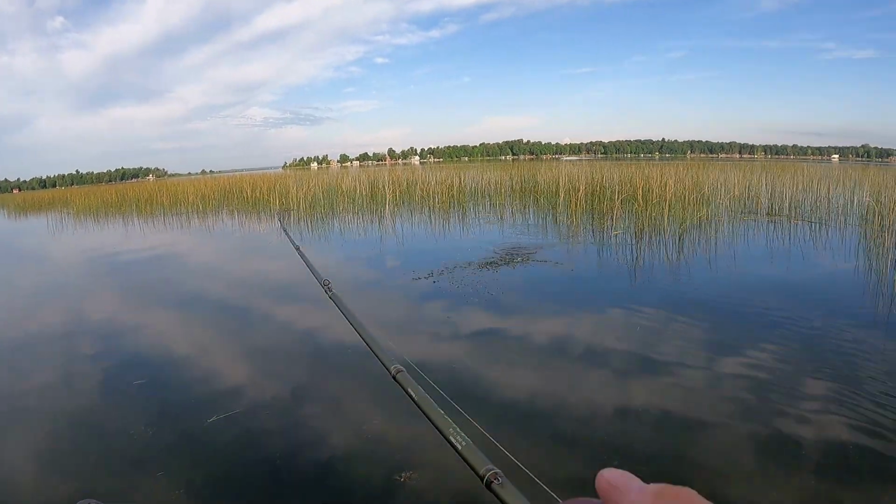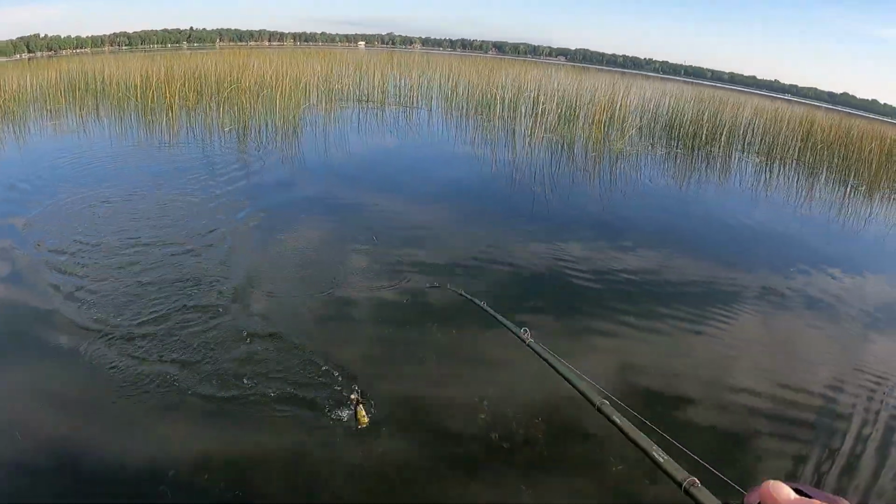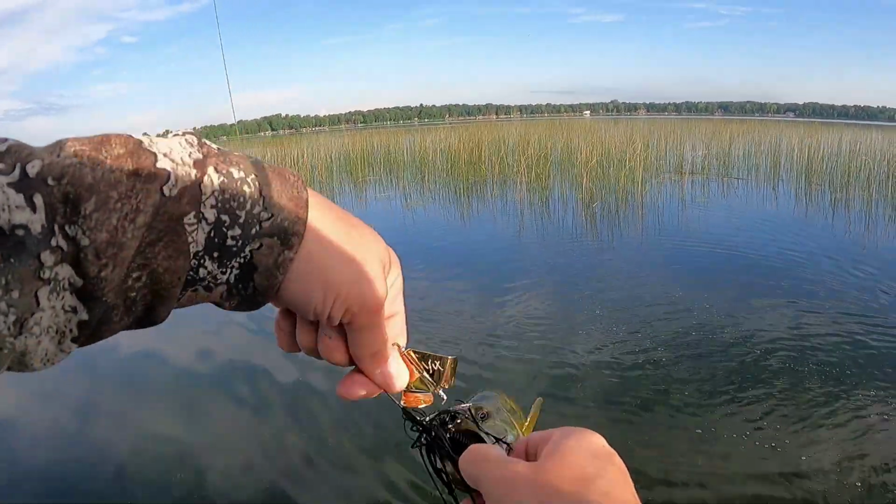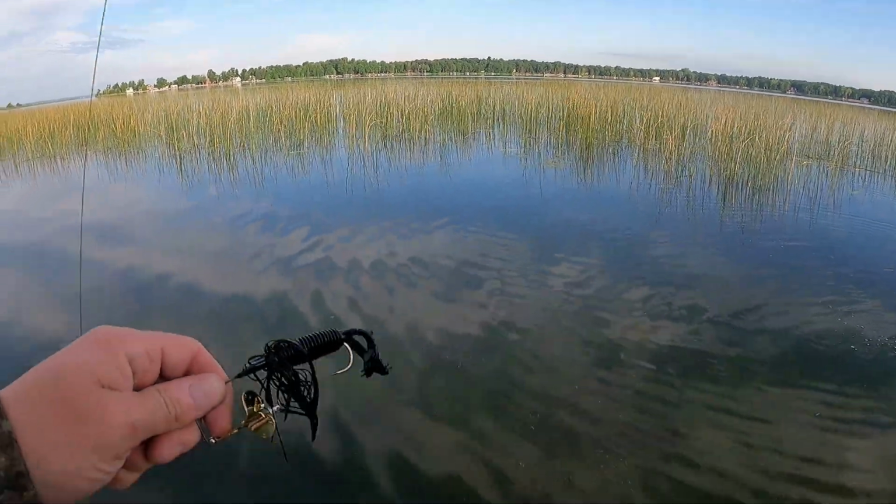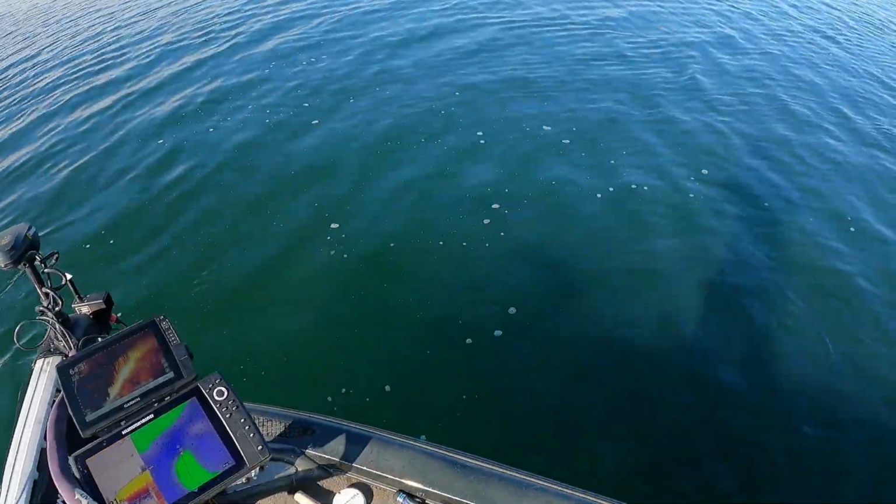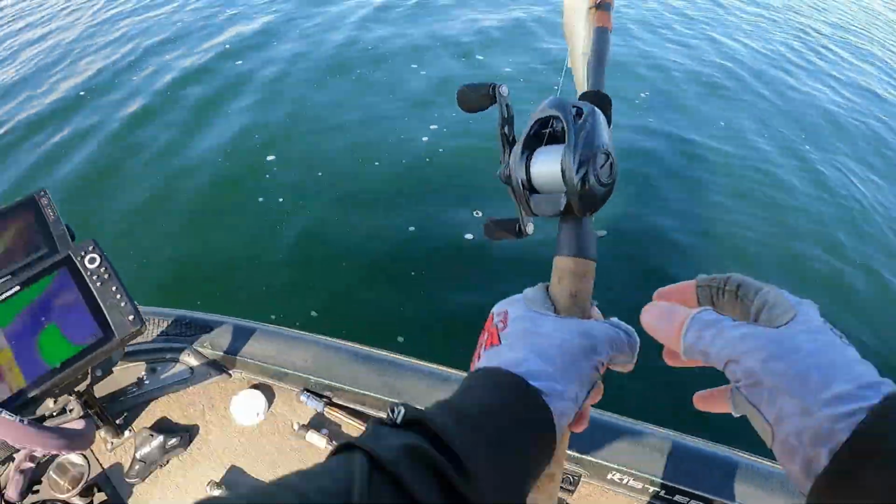You got a little something. It's just a little guy. Yeah, just a little largy. Alright. Well, I haven't given up on the shallow stuff. I am just wanting to get out on some offshore areas and try the big swim bait.